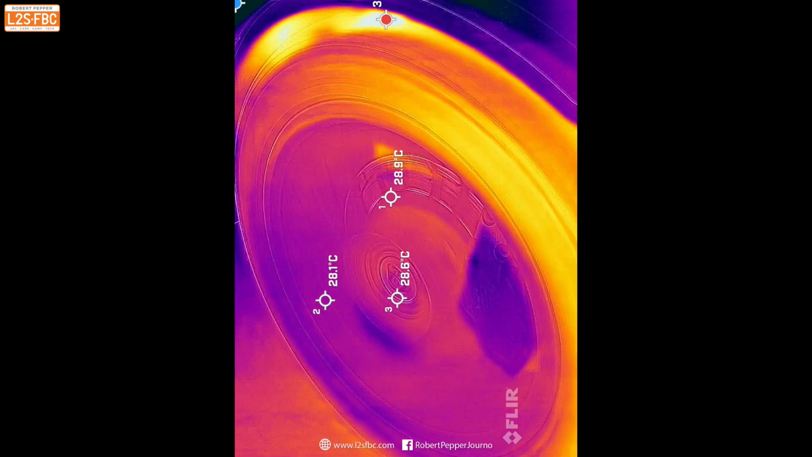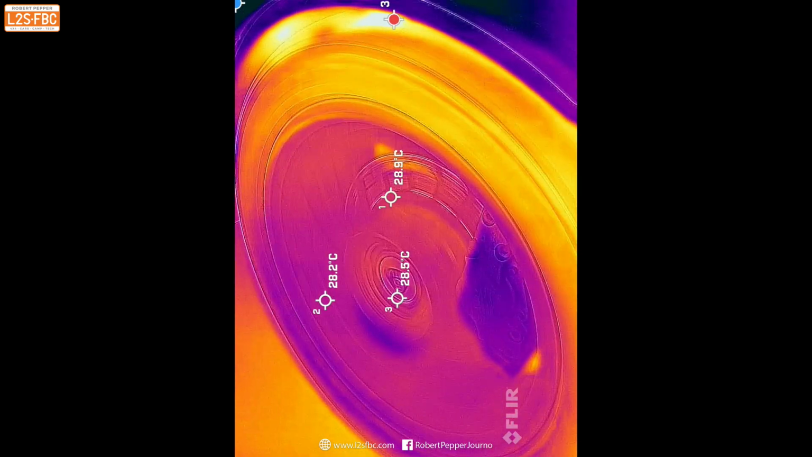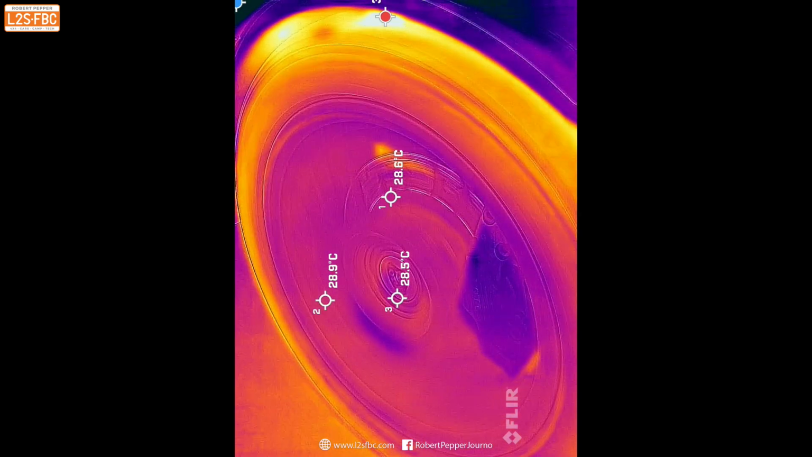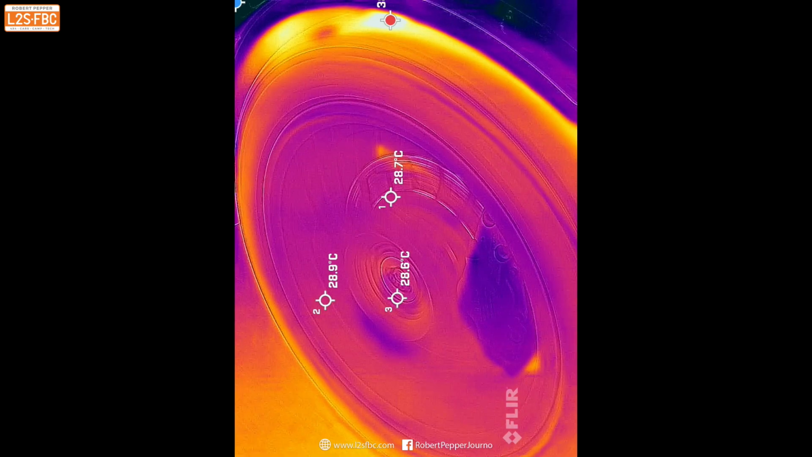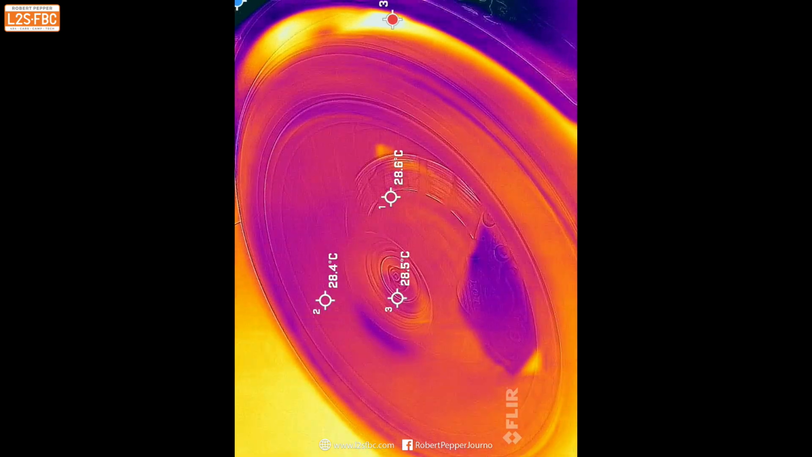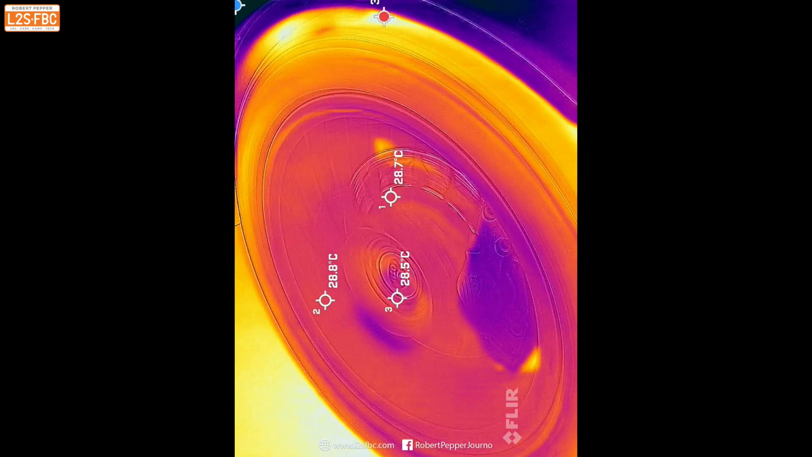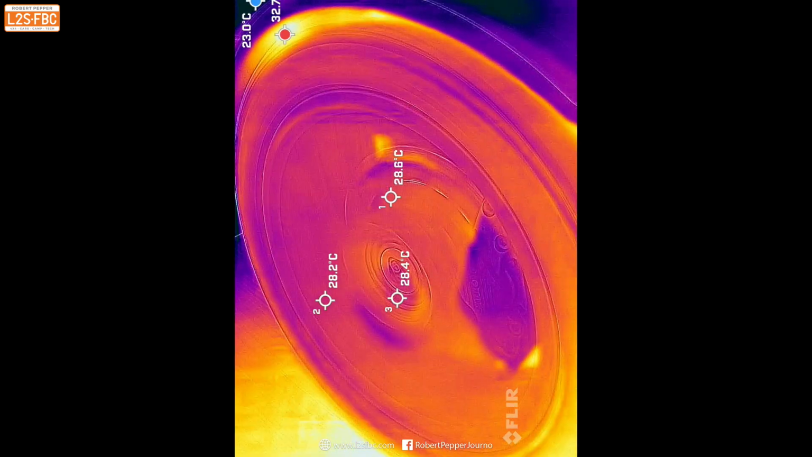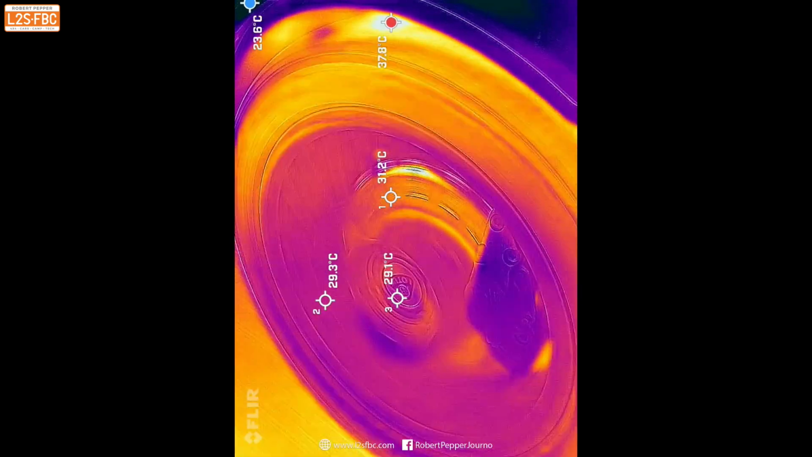Still, I think it's pretty interesting to see just that heat start to build up there as the car gets faster and faster. And then in a moment, we're going to slam the brakes on and you'll be able to see what happens there. Tyre getting really hot now. And there's the braking event.